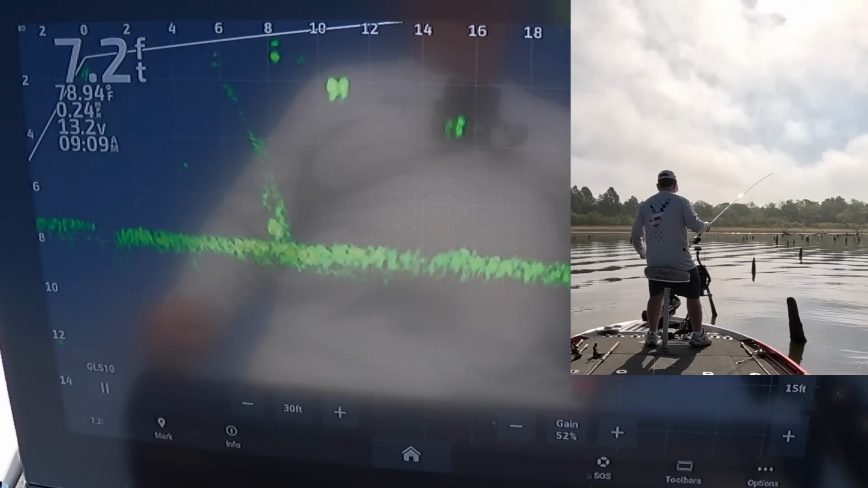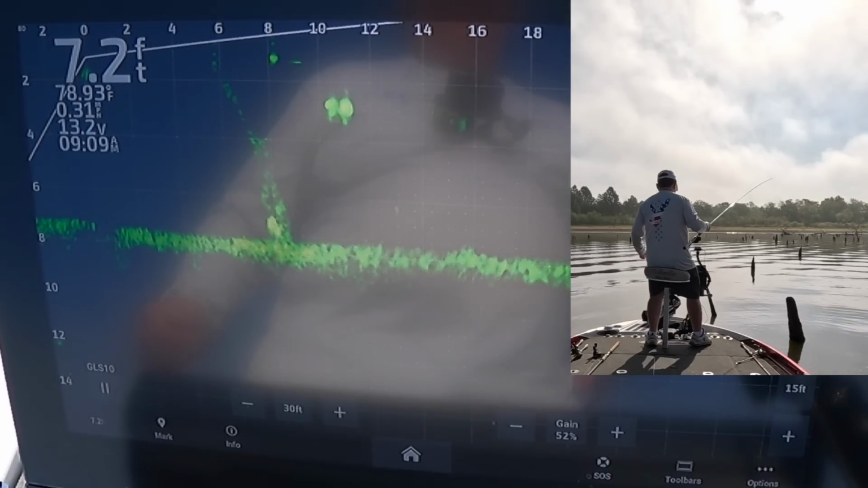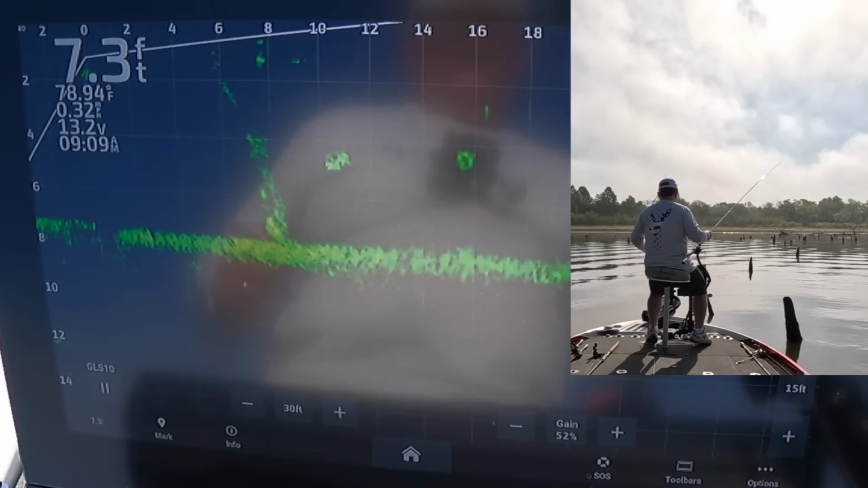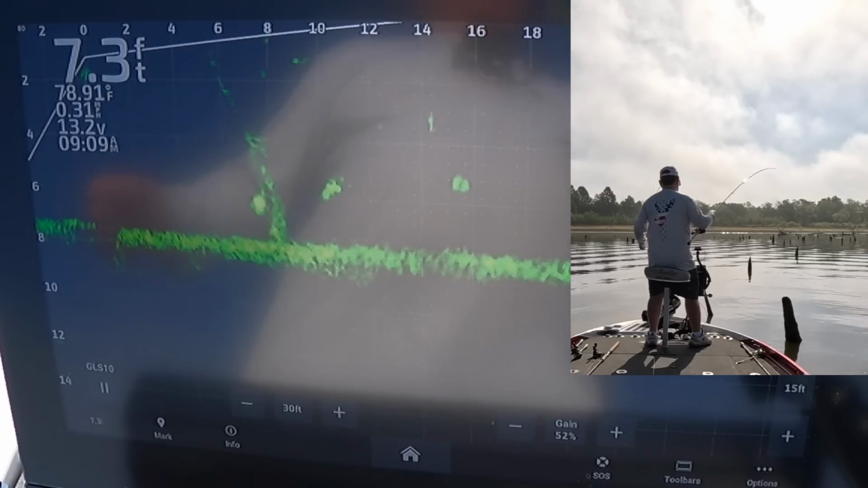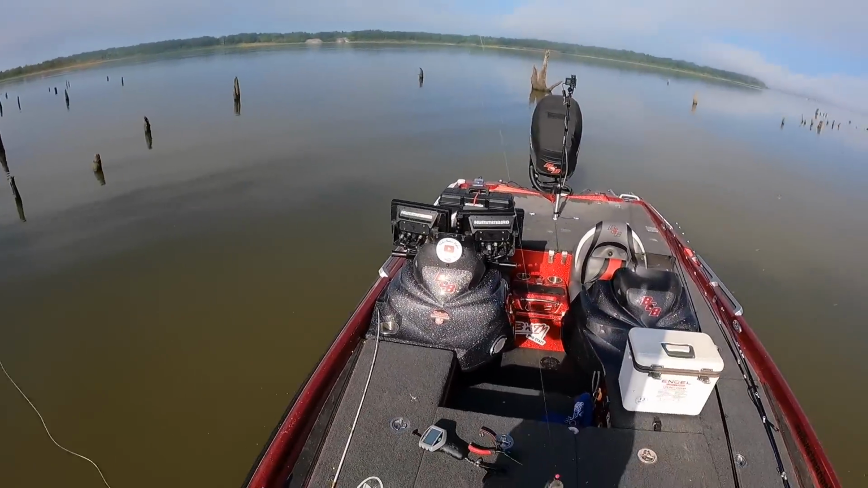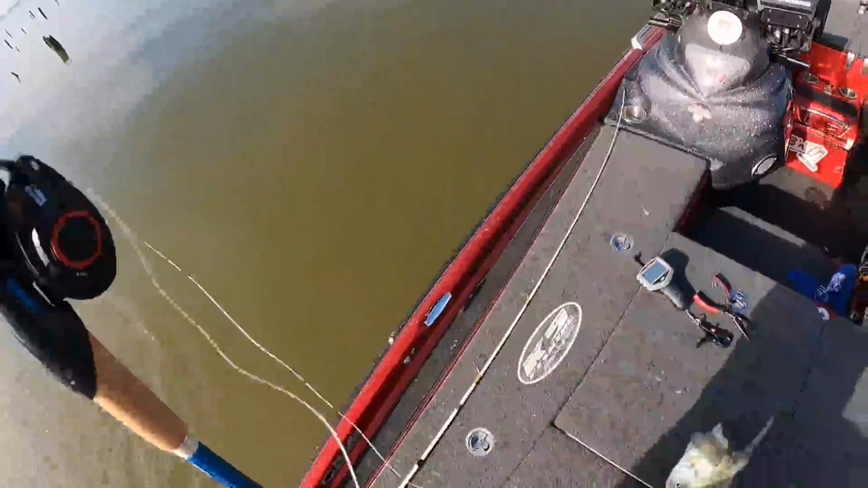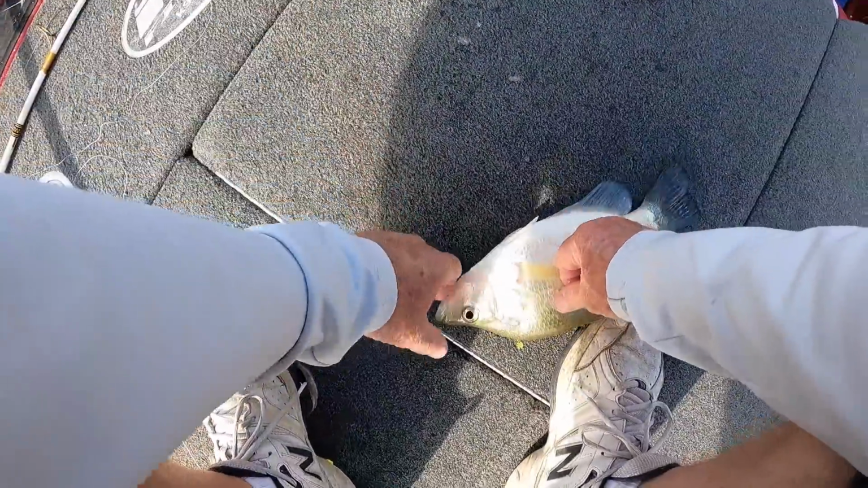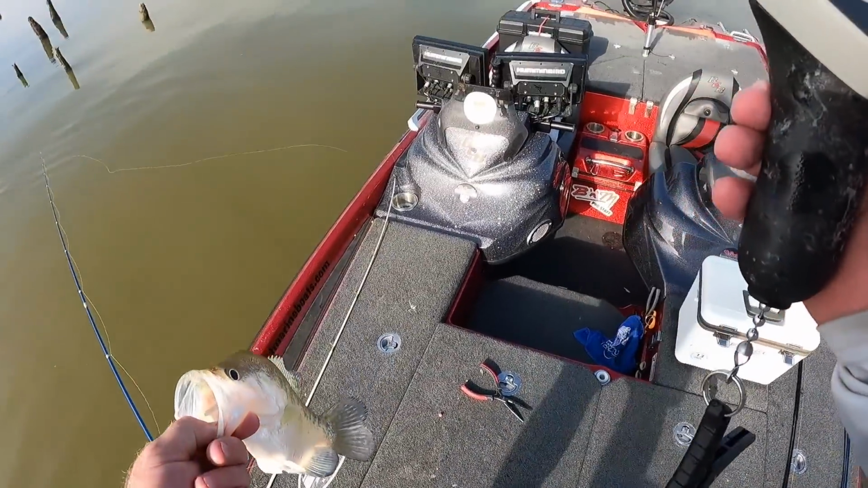That's where I am. Come on. There he comes. Yep. Oh, yeah. Uh-huh. That's a fat dandy. I don't think he'll go a pound.